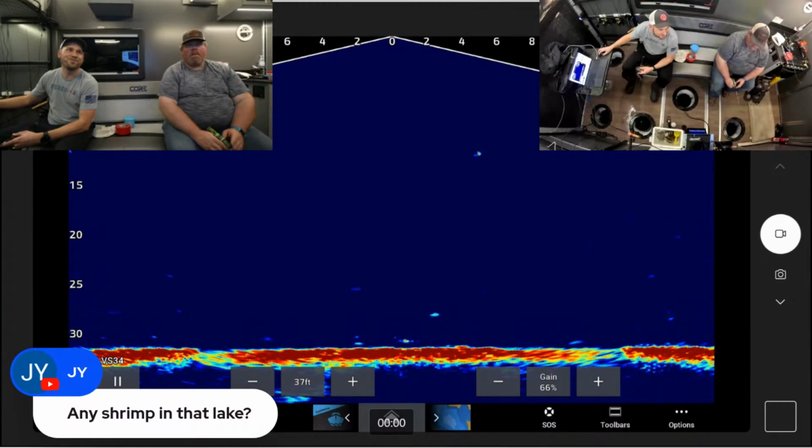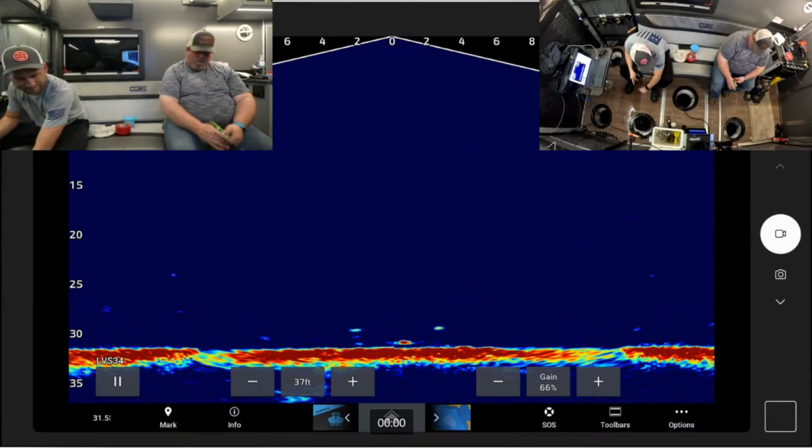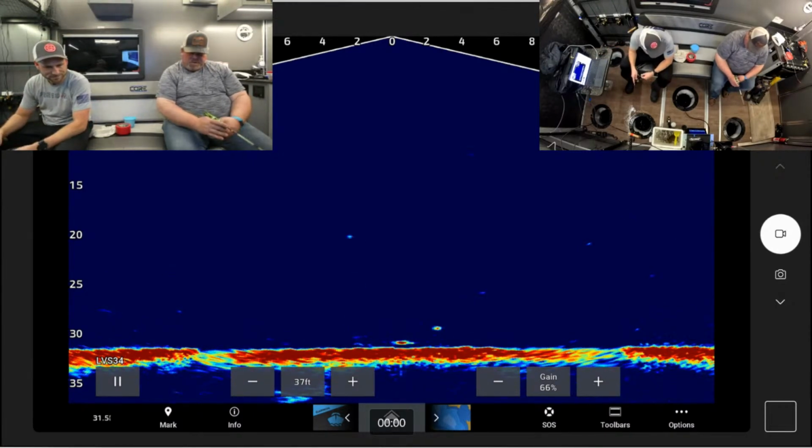JY's asking, any shrimp in that lake? Do you know? Are there? No freshwater shrimp. Nope. I really wish we did. Mark 10 feet off to the left. See it right at the 7. Oh yeah. I'll come up and jig a little.